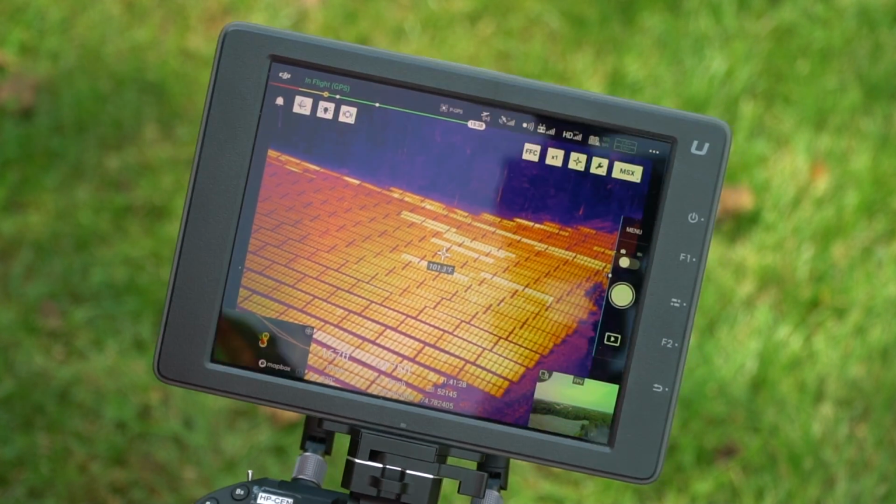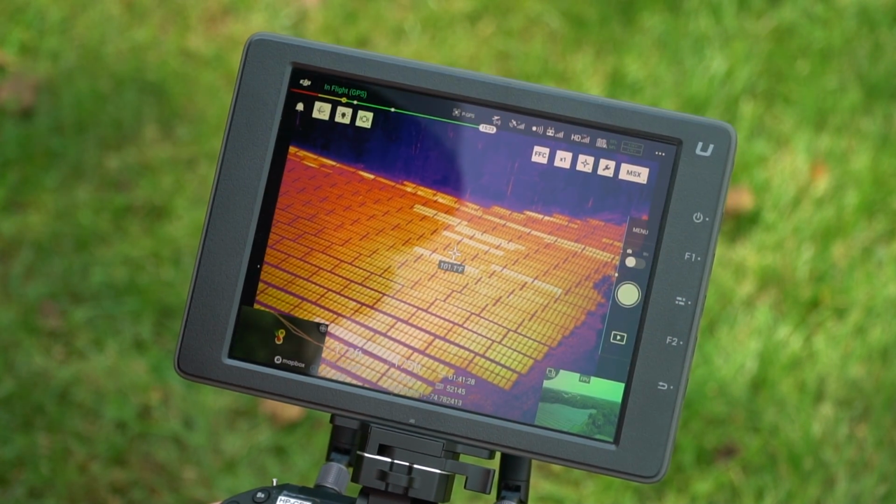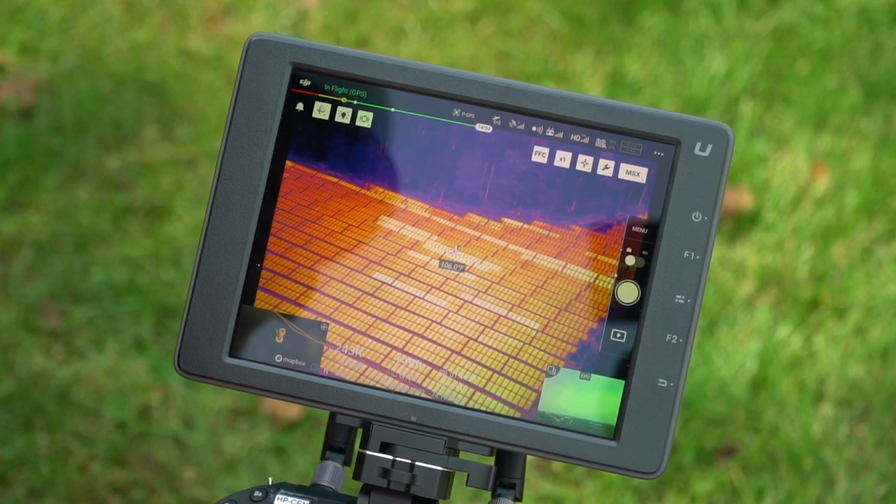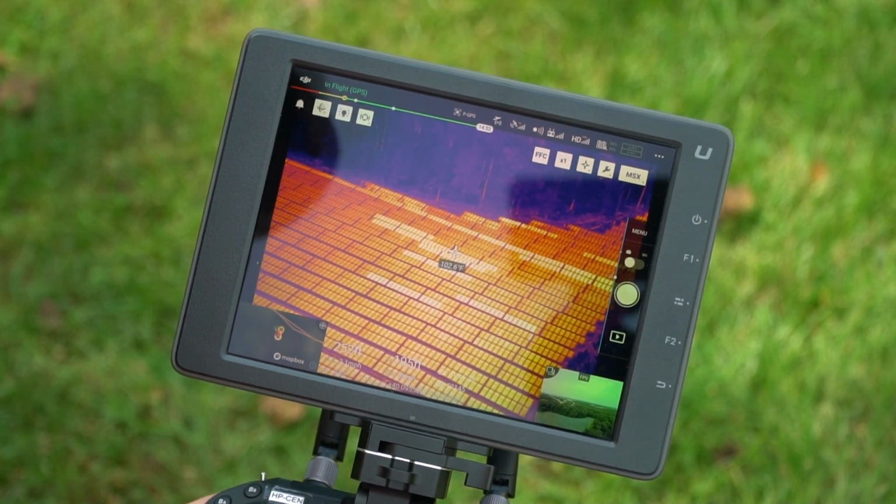Okay, now we're going to get into the manual flight. I'm just going to go around the farm a little bit and just show you some of the stuff I saw. And I switched over to the Crystal Sky monitor and not the iPad anymore. I just prefer flying manually with the Crystal Sky. So sorry if there's any glare from the screen, since I'm not screen recording anymore.